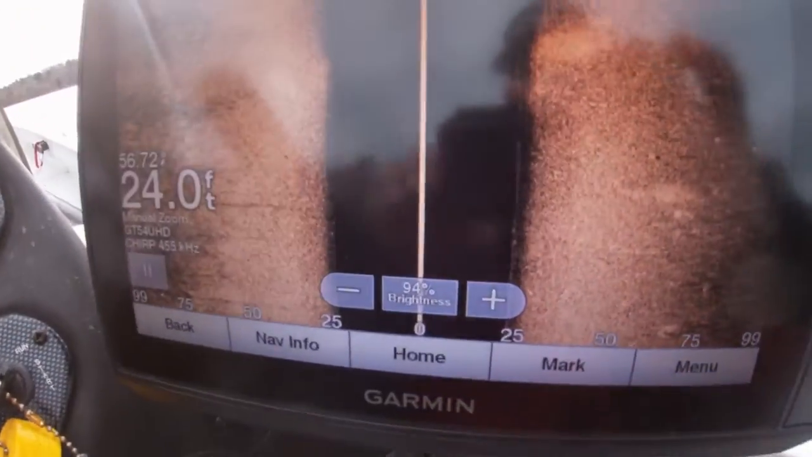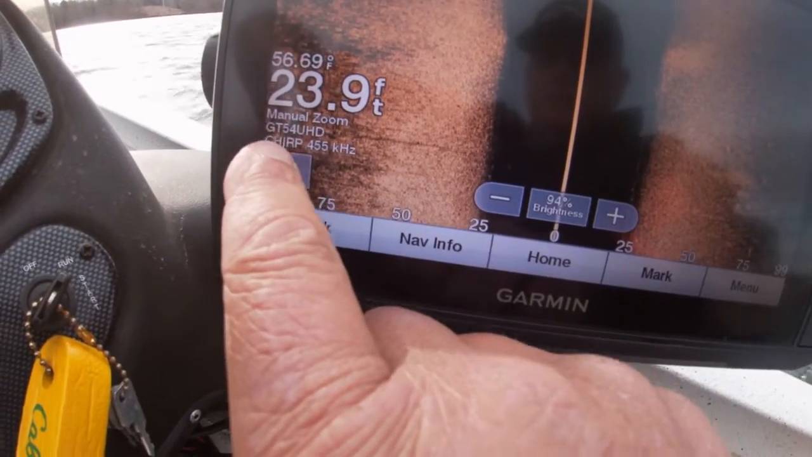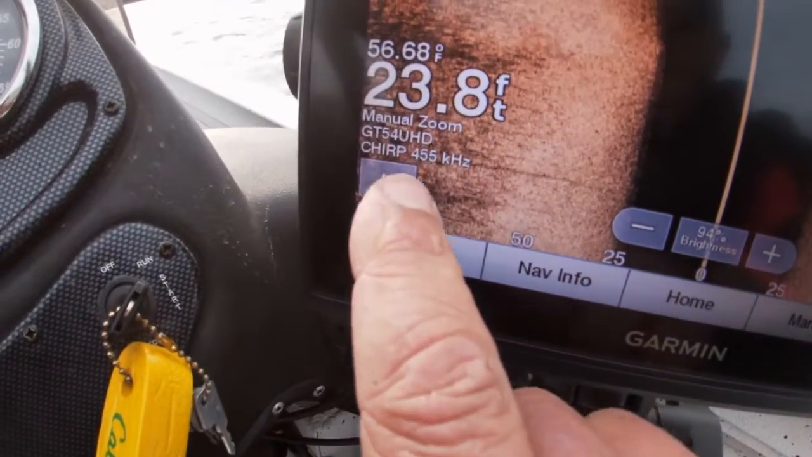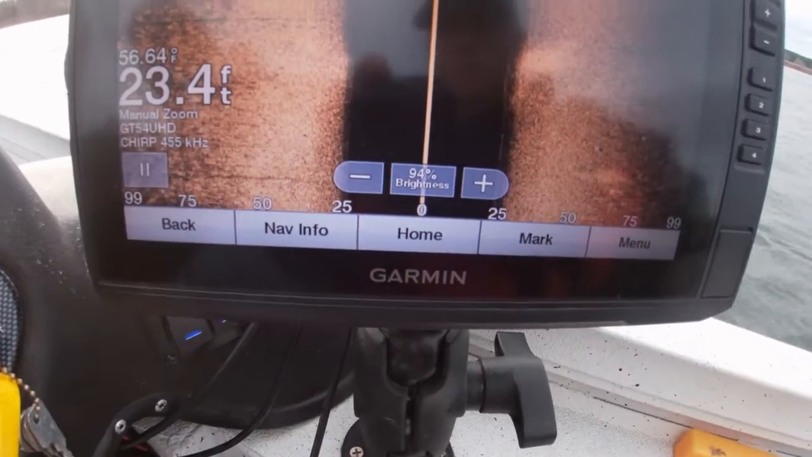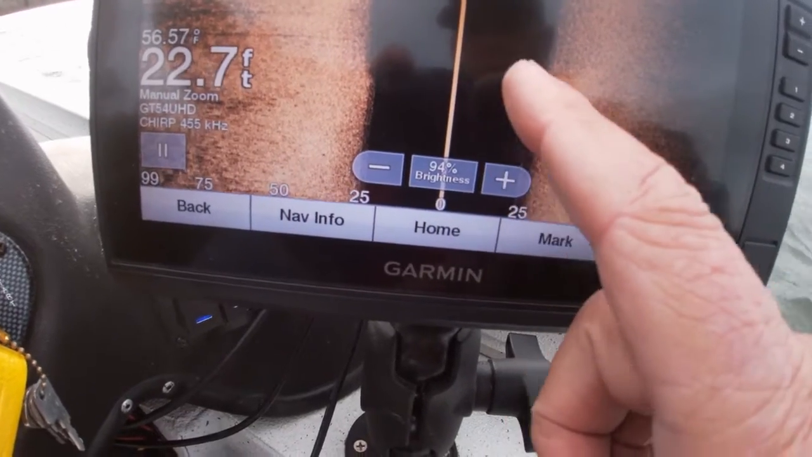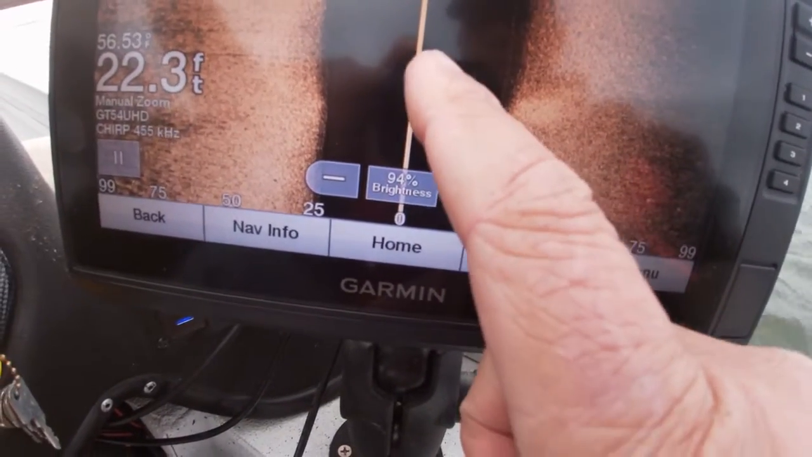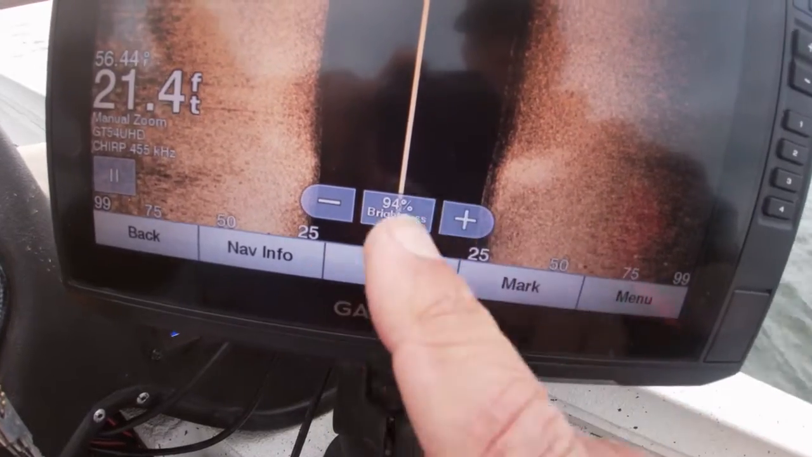So as you notice, I've got it set on chirp 455. I hope you can see that. The brightness is about 94. As usual, this area is the depth, so from this line to here is 22 feet.